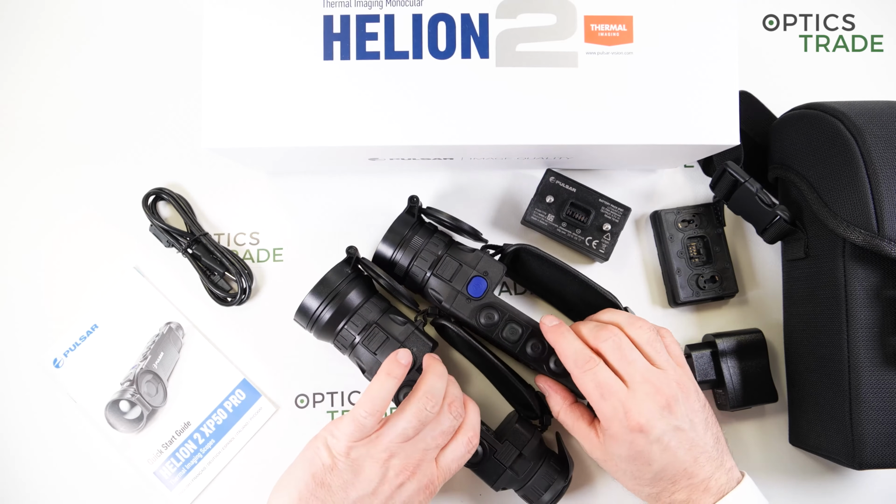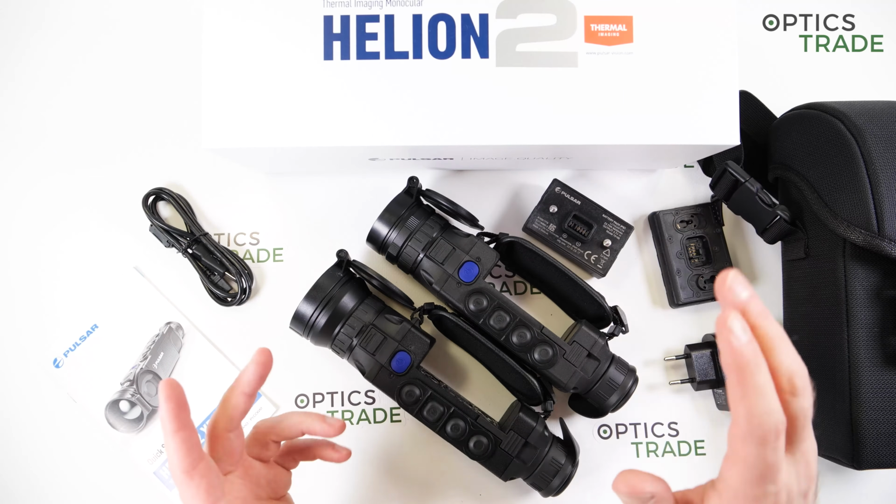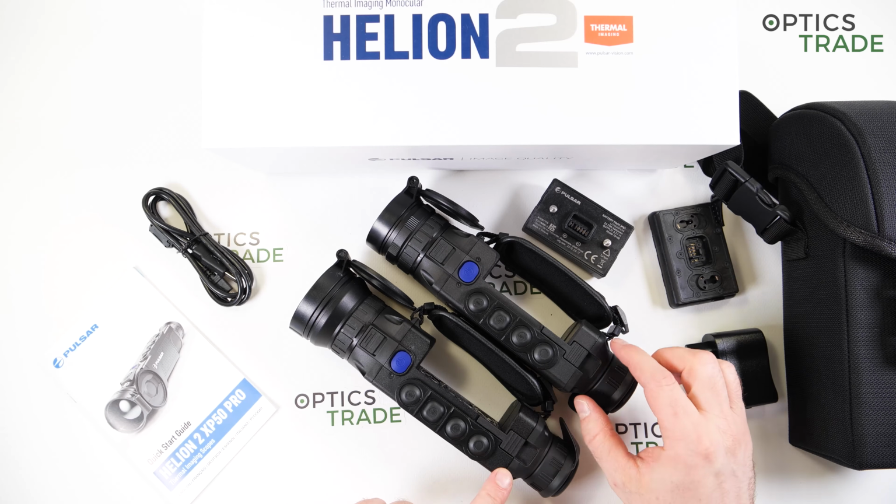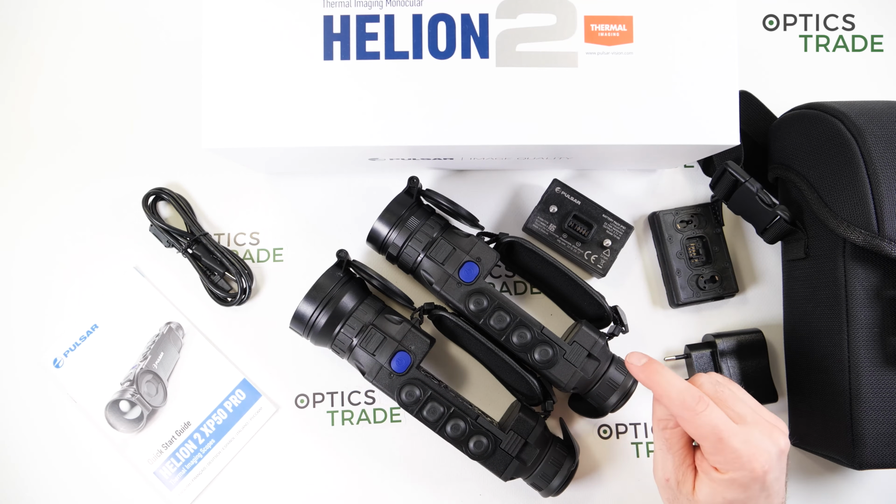The waterproofness stayed the same, IPX7. Also, the batteries, the IPS 7 and 14, stayed the same. What also changed was the display. So we know that on the Helion 2, the display was 640 by 480, the same as the sensor.